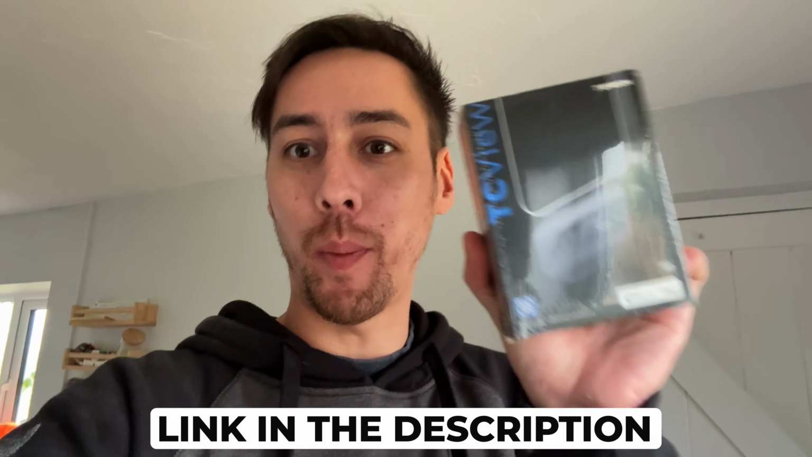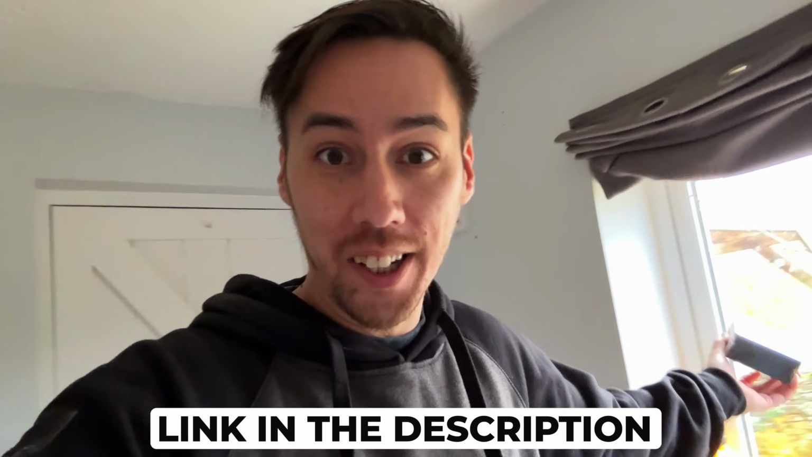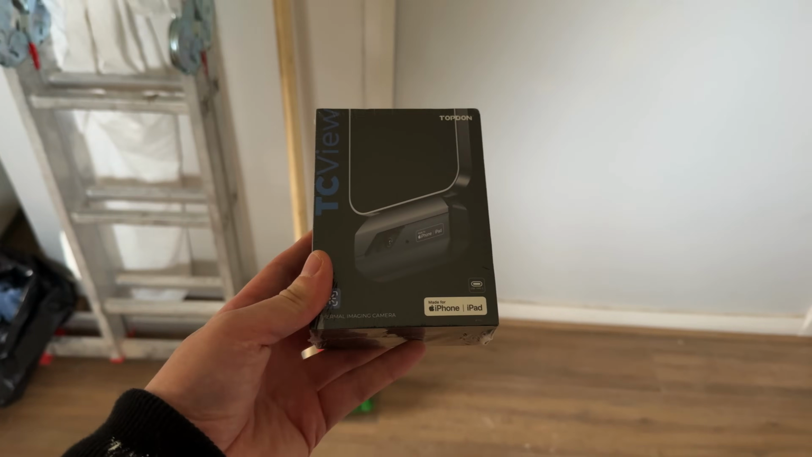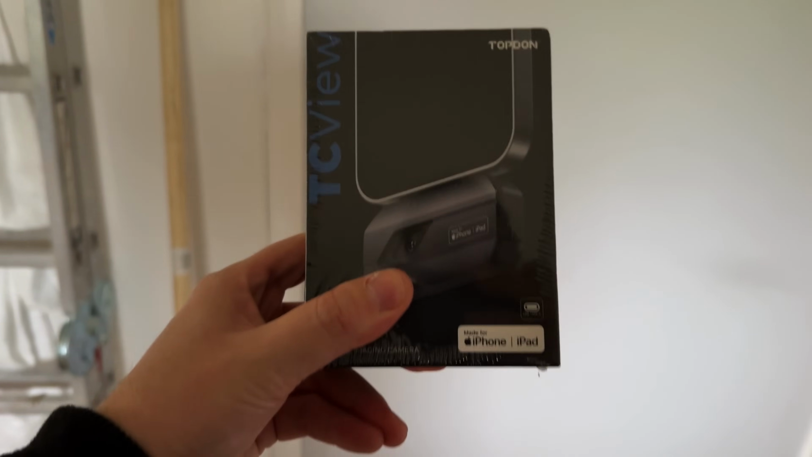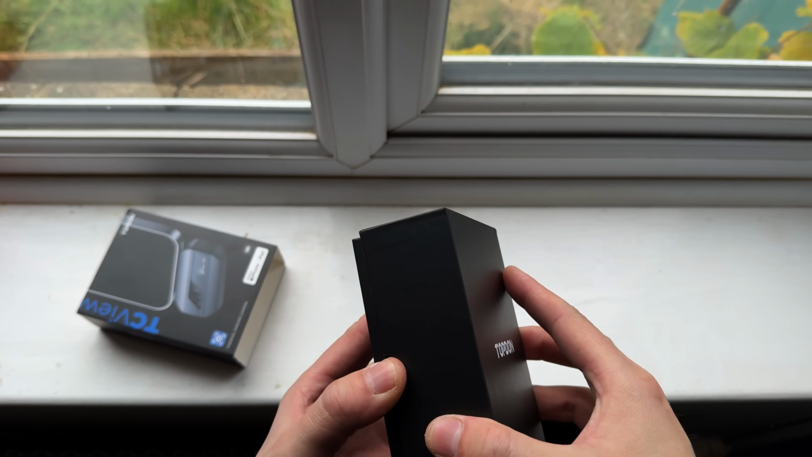This just attaches to my phone and I should be able to see heat maps in the wall or out in the garden if it's dark, and I wonder if there's anyone out there creeping on my house. And I believe it will even allow me to see the cables that run behind the wall. So let's get this thing opened and find out. I am actually super excited to get this thing opened to see how small.